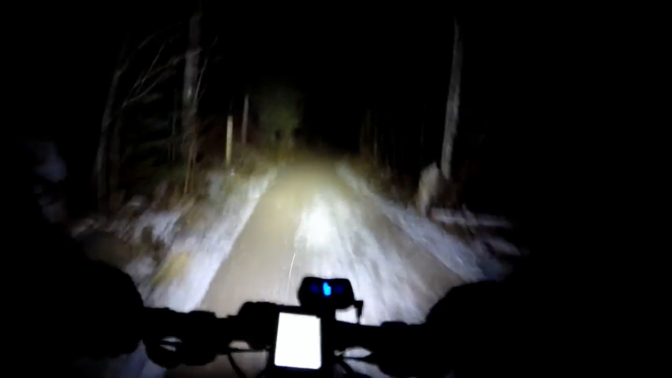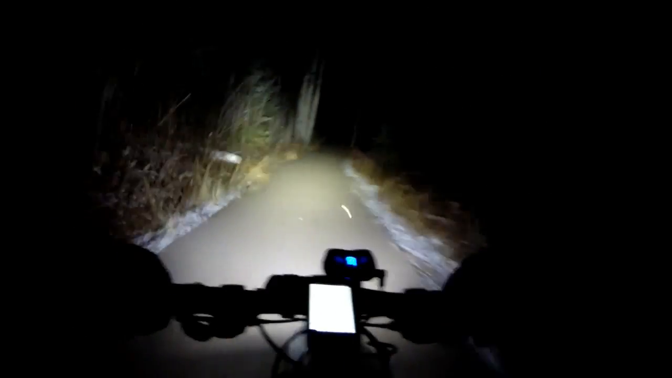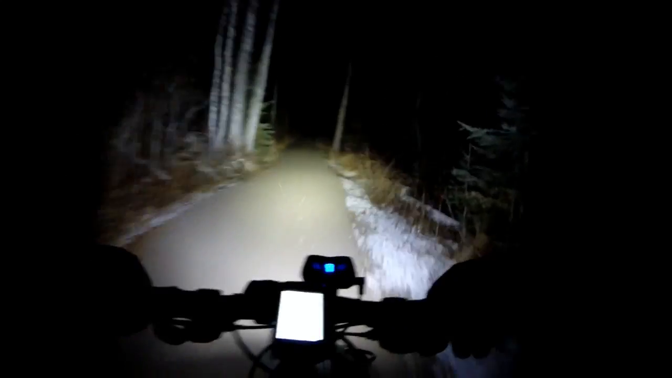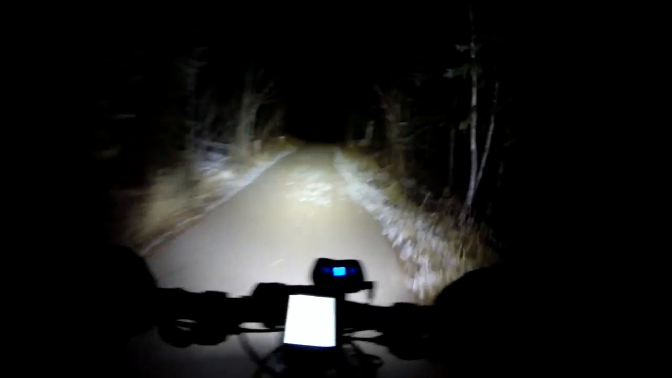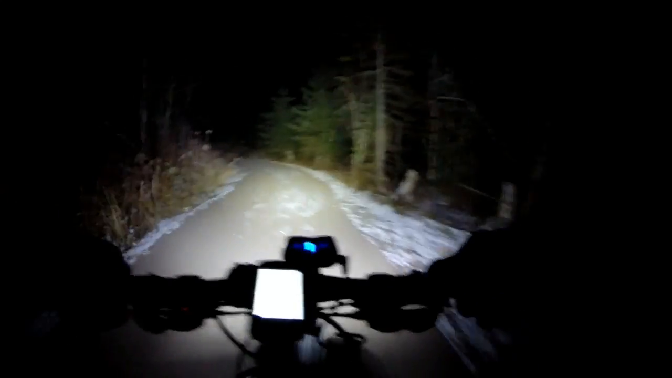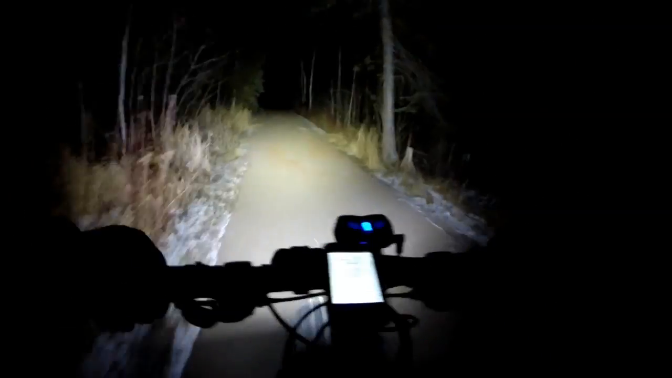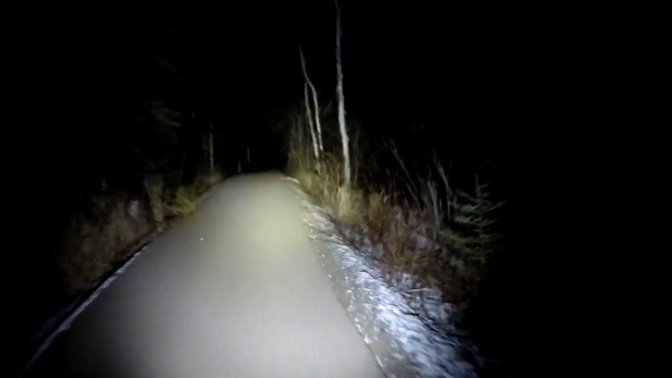So did what I didn't want to have to do. I bought another Cygo light, Trident X Extra version in a 1300 lumen. So that's what we're rocking here on the handlebar. So we have 2600 lumens on the handlebars now. So essentially double the output of the previous setup I had on the handlebar.